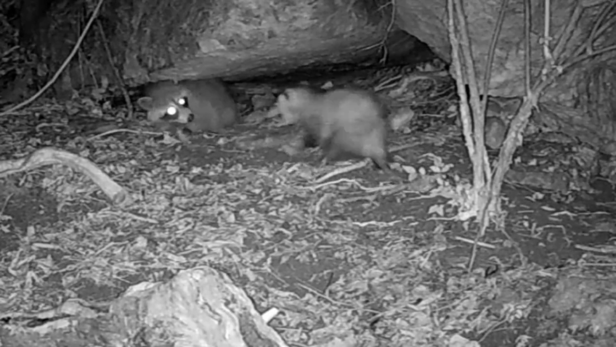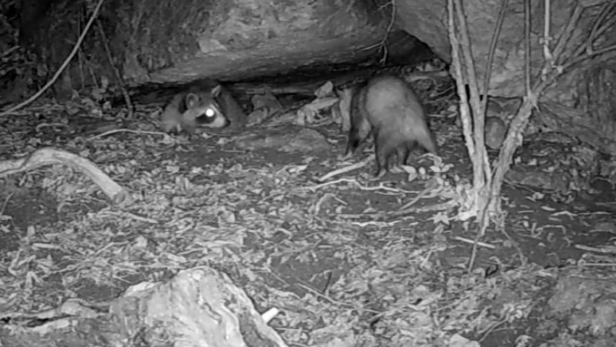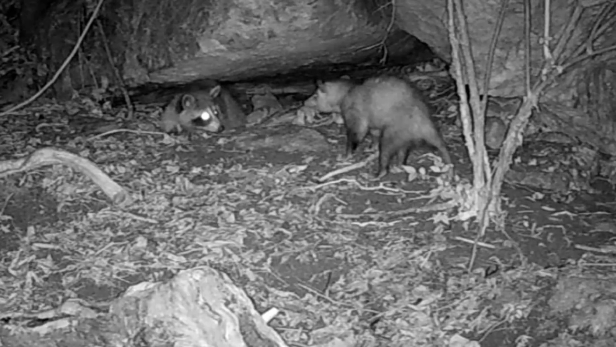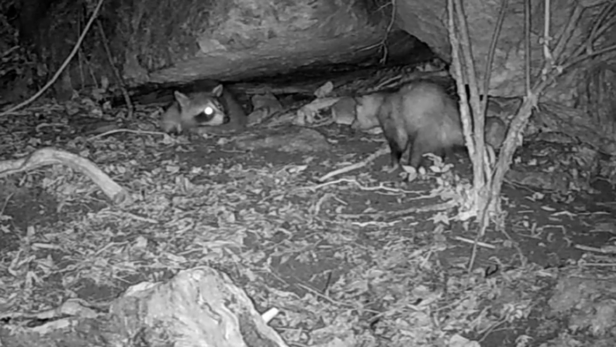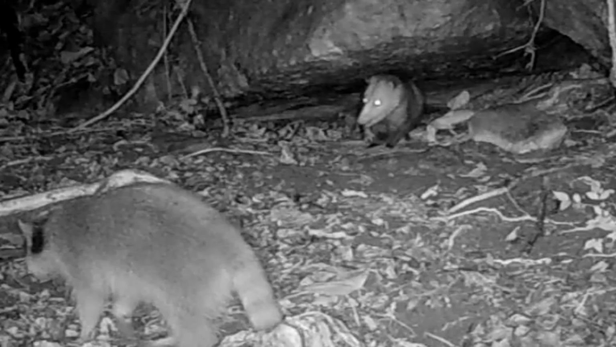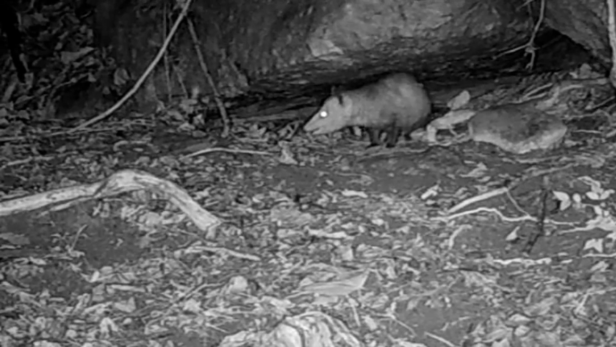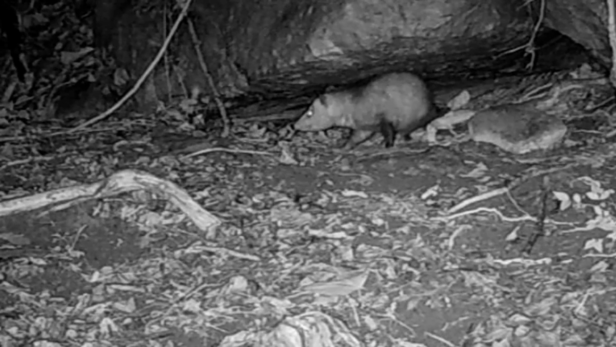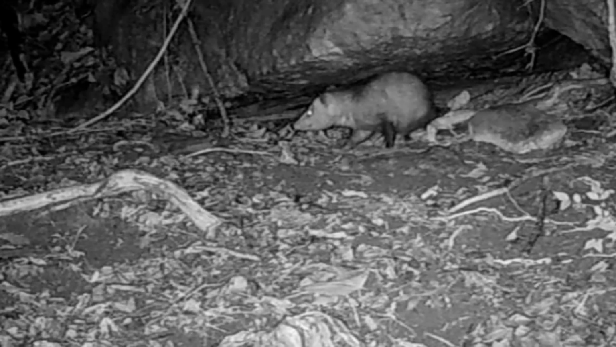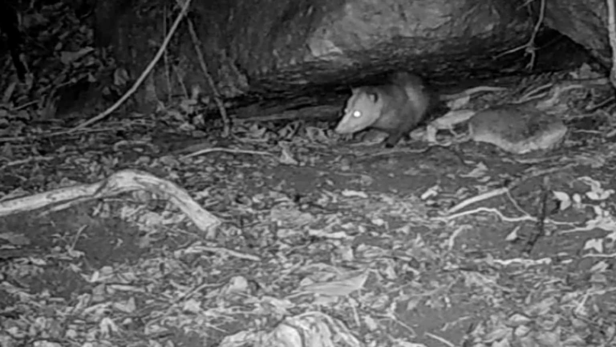The same way up at the Rock Motel. They must have young under that rock or something. Possums do not want that coon around. That coon just playing with that possum. You ain't gonna stop them coons. Here it is again. Seems like old Willie's there just guarding that rock, that entrance there. I don't know what's going on. I can't say it one way or another.